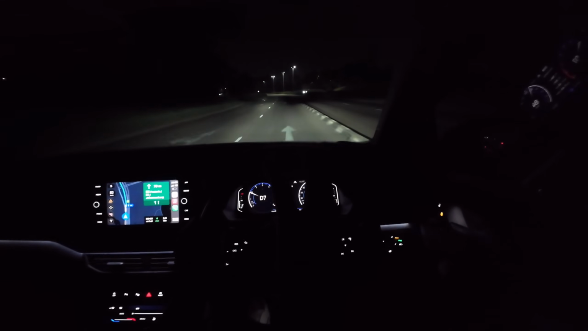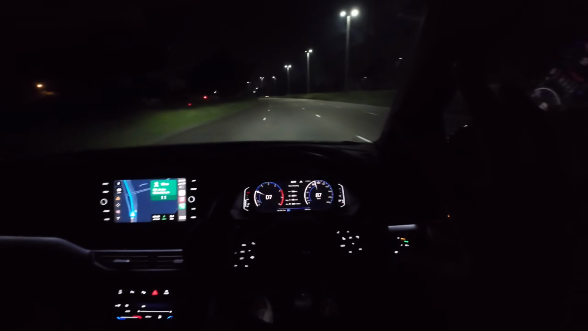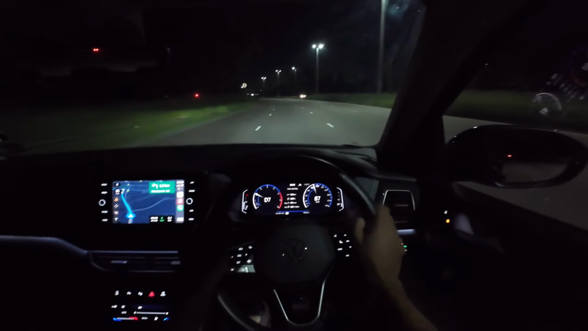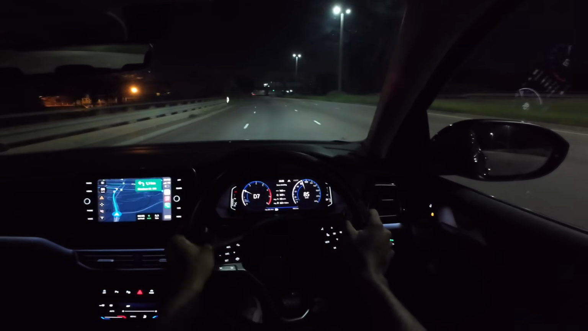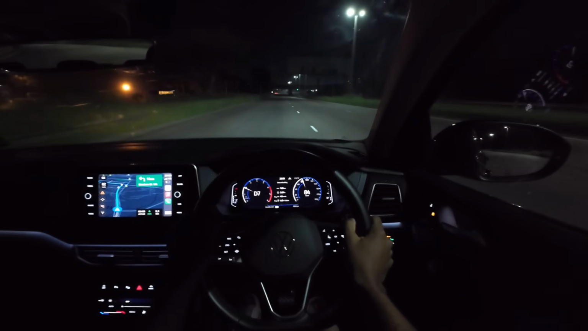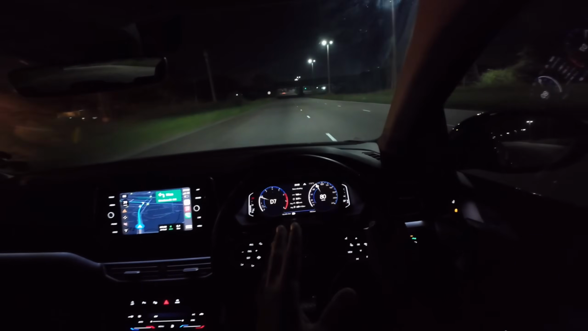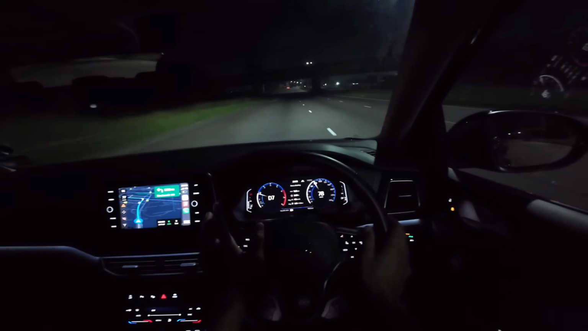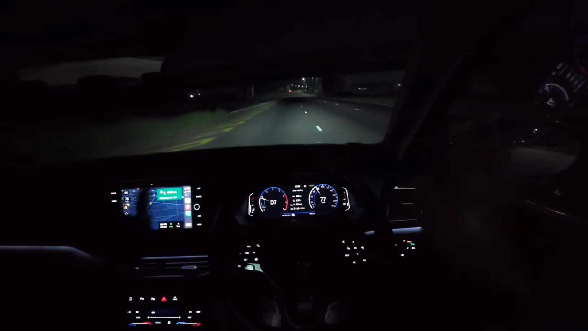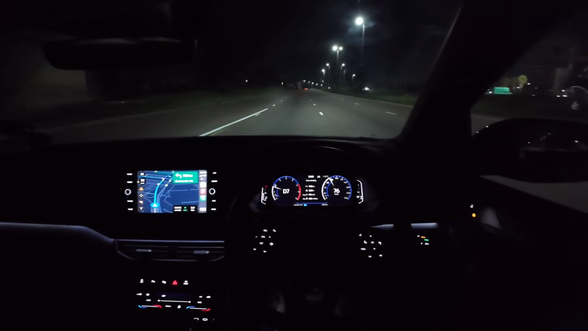So now they illuminate in the middle, and they will darken the sides because the cars are on the sides, so you don't dazzle those other drivers. And also with this car in front of us, they'll make sure that where that specific car is positioned, the beam is low, and then around the car they'll light up. Oh man, this is brilliant.